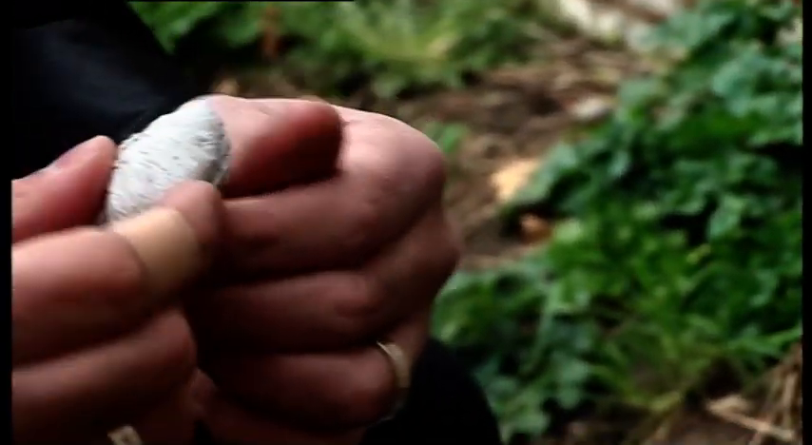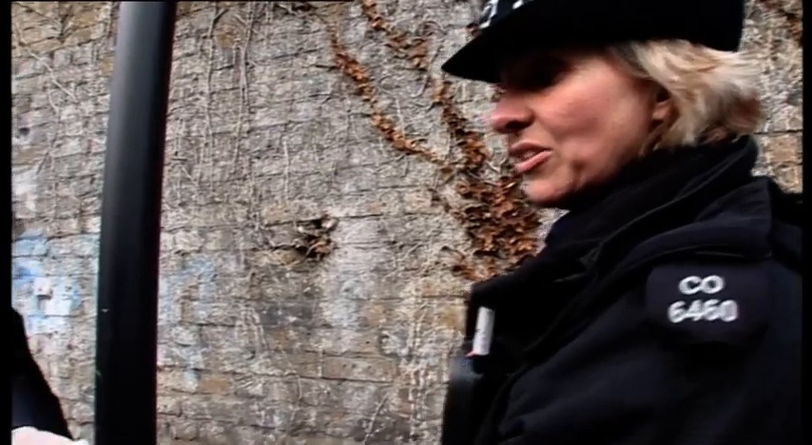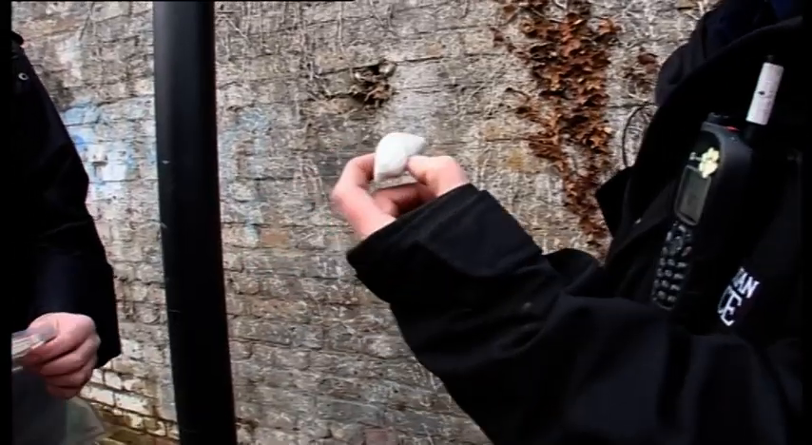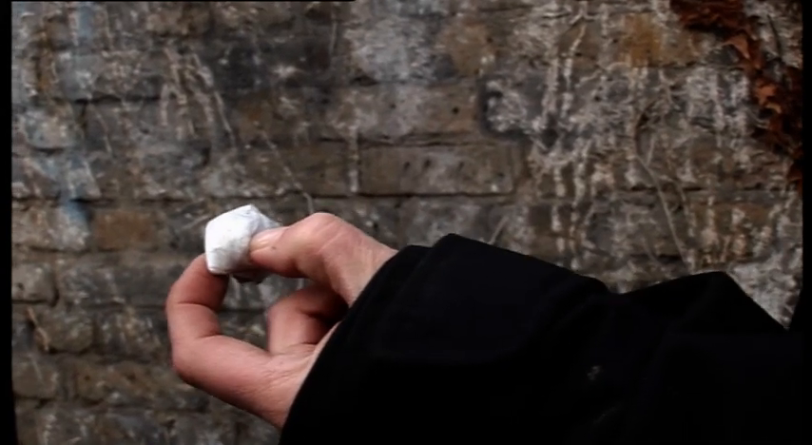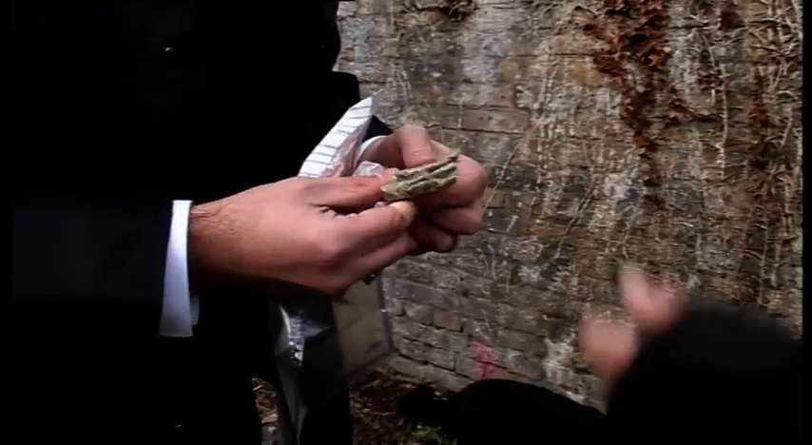When we first started doing it, we just used to get these in a normal bag, and now they know that the dogs are out, so they're now trying to make it airtight so that the dogs can't smell it. Could be cannabis, Class A, and that's how they hide it now in these sort of quantities.